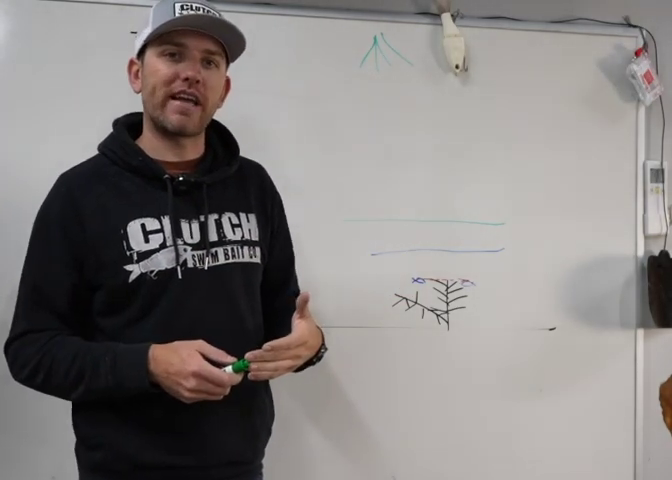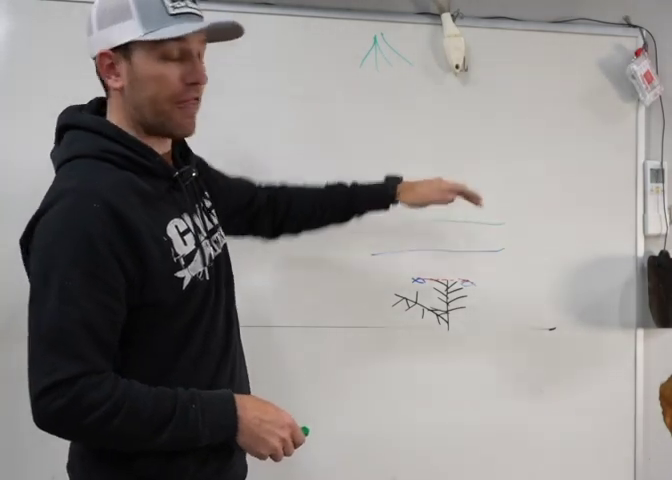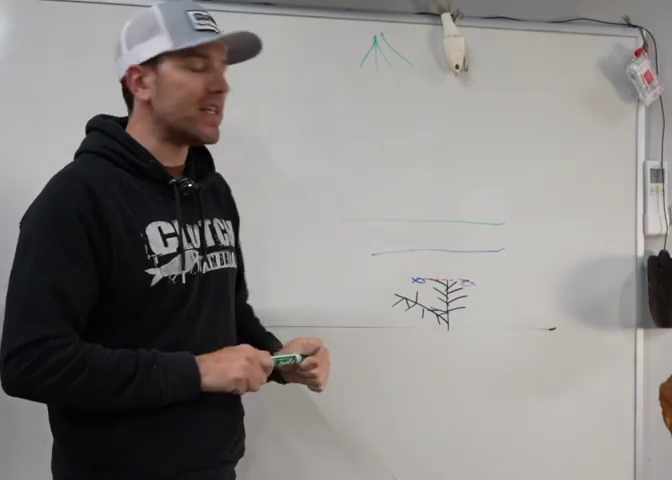intriguing for the fish to come check out, it may be harder to get them to move. While a big swim bait, they'll come a long way to look at that thing. So it's something to keep in mind and something to play with.